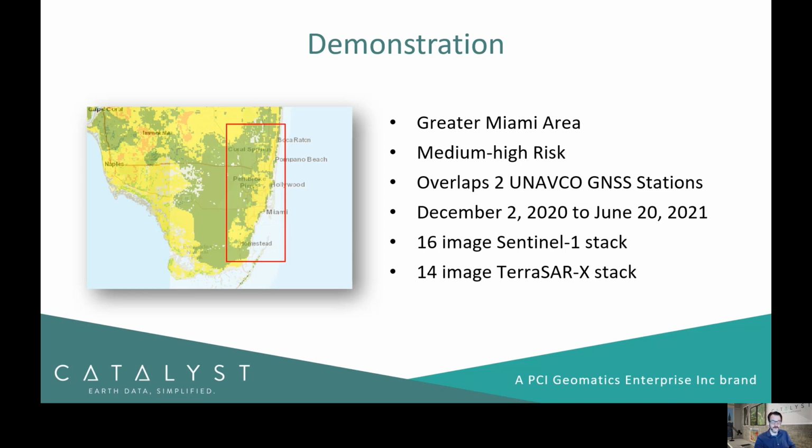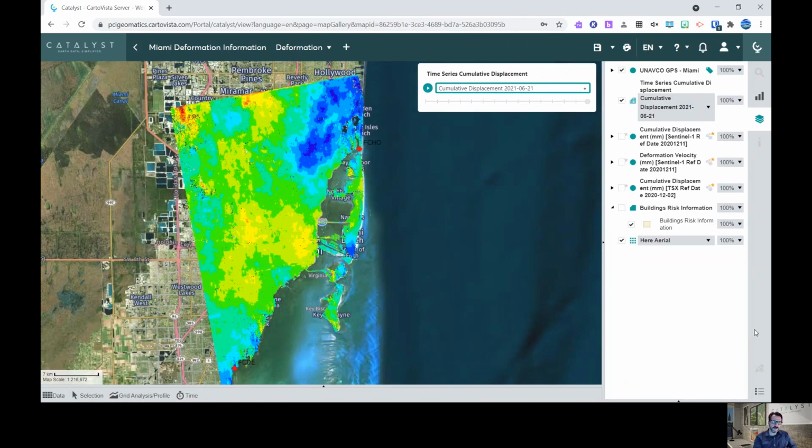And in addition to that, we have a higher resolution data set collected by TerraSAR-X. This is a commercial sensor that's owned and operated by Airbus Defence and Space, and it gives us a higher resolution set of measurements. So this is our Catalyst Insight web application. I want to walk you through a couple of different things.